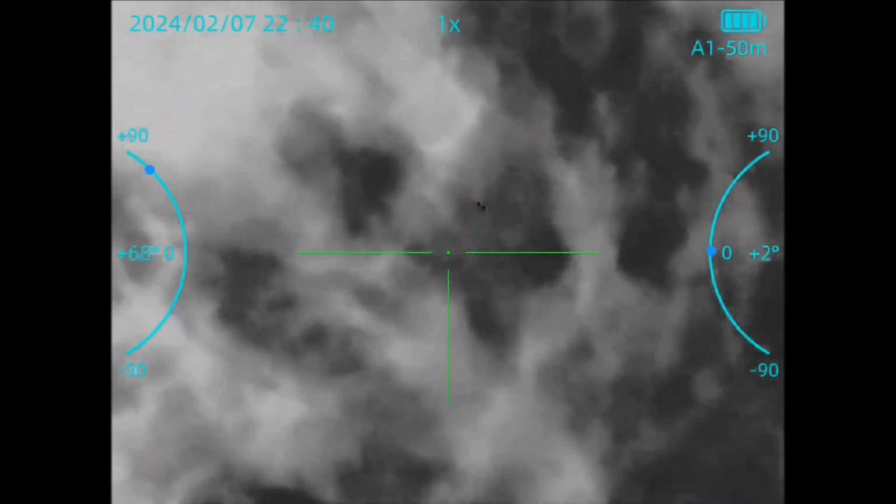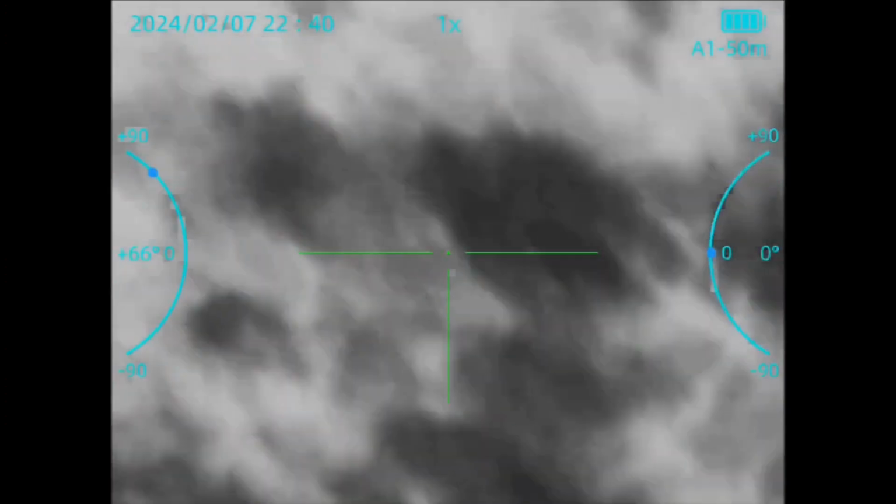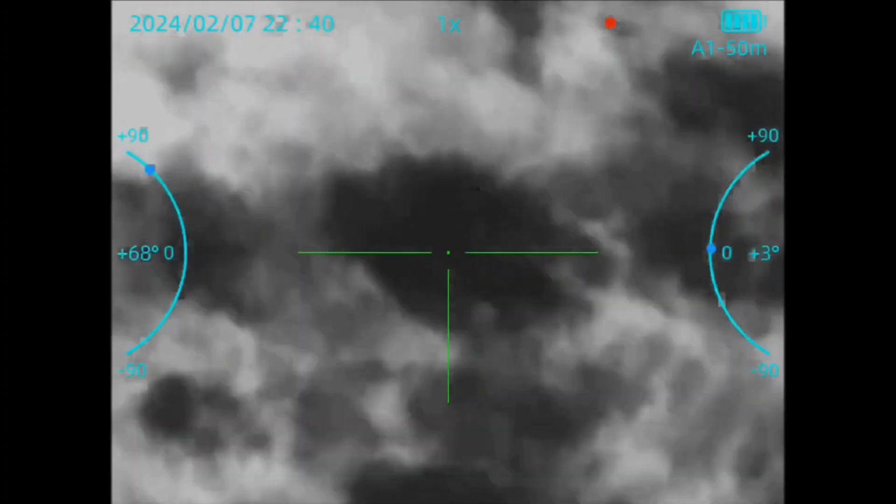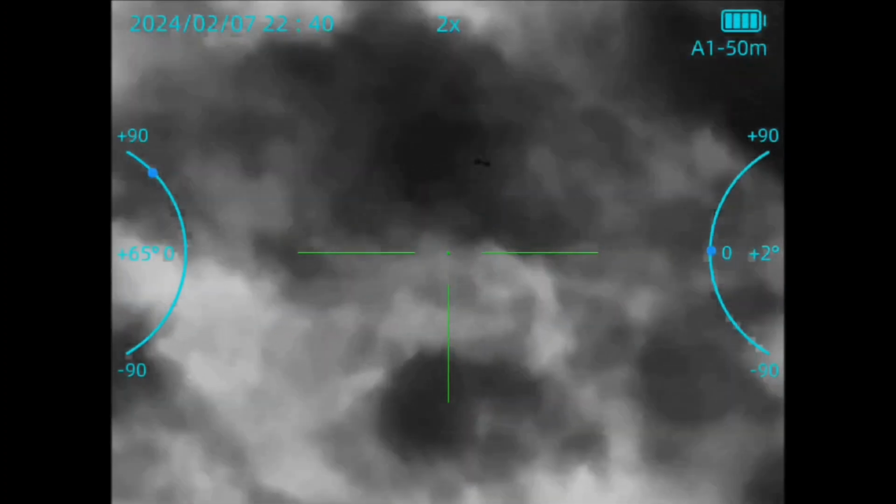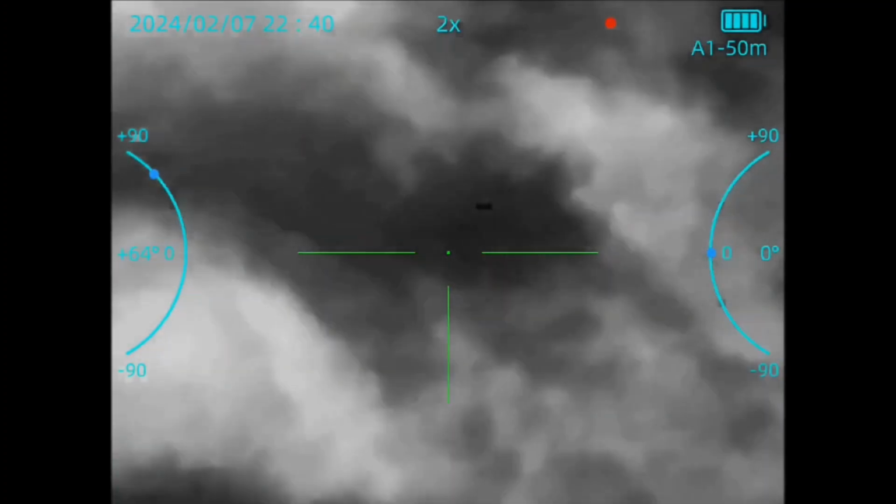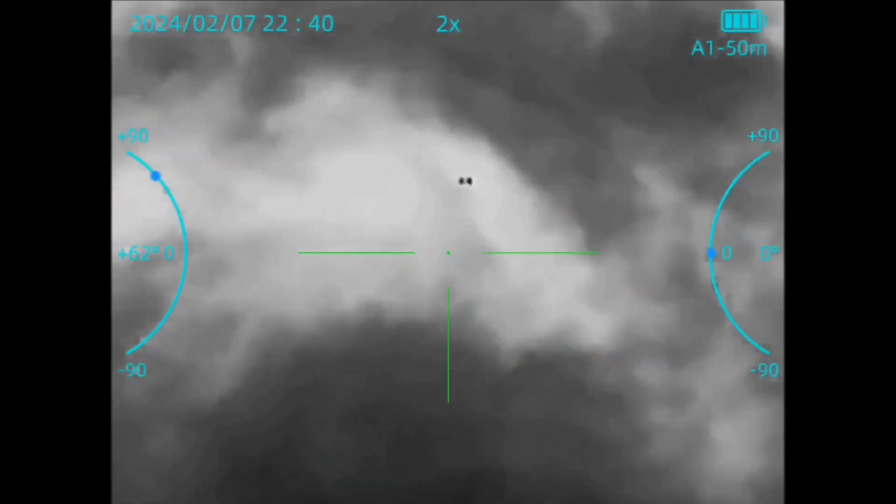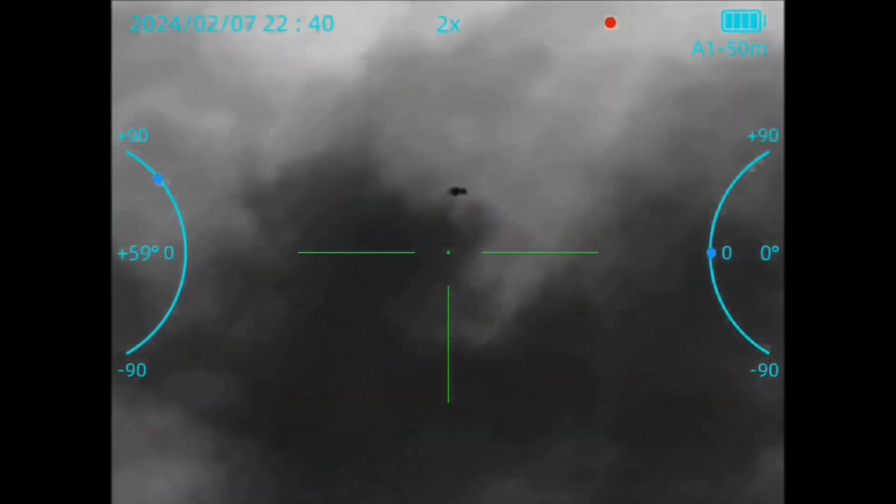And you can see, again, from the little meter there on the left side, I was pointing the scope darn near straight up. But, I mean, look at this thing. Even at 50% speed, it's still hauling butt. That's definitely not an airplane. I've showed you the examples of airplanes and other things.